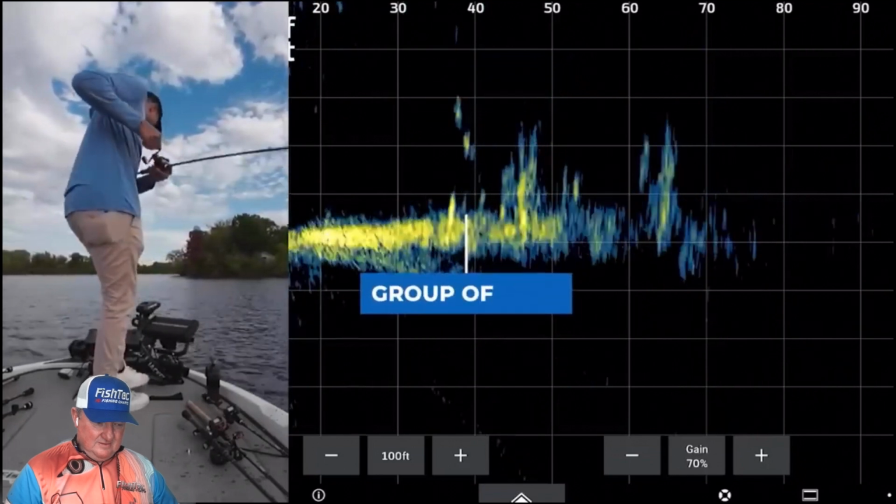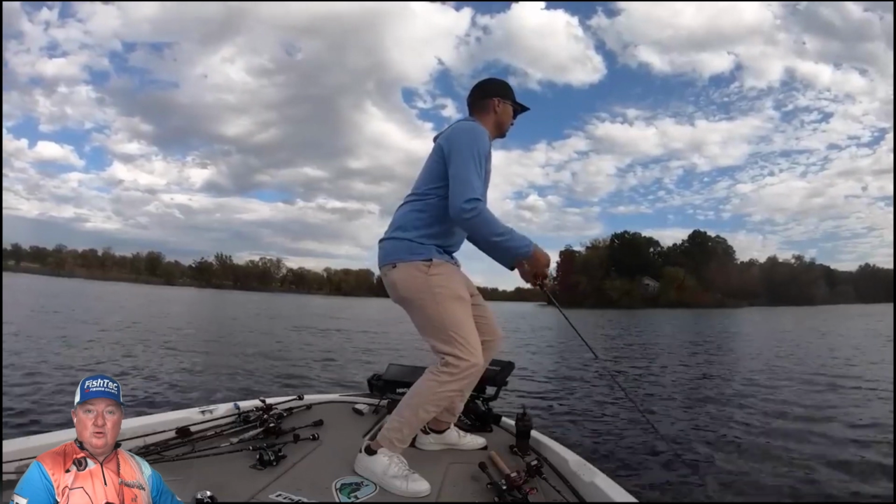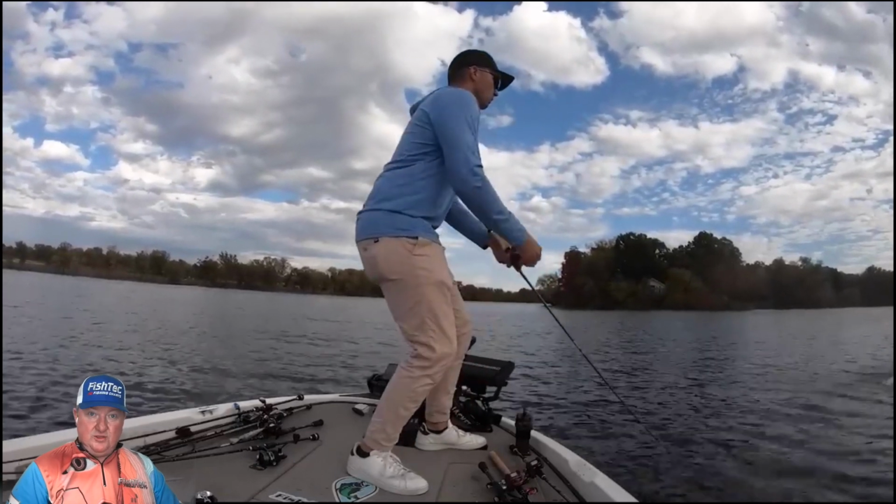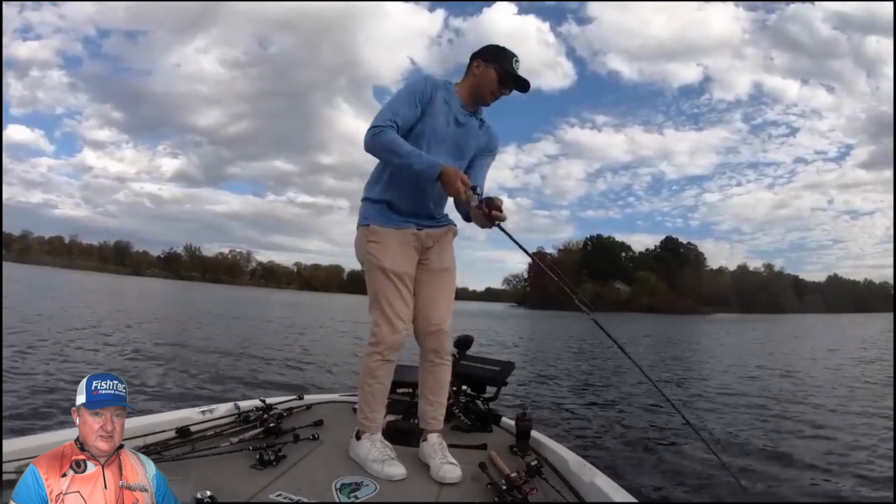Got him. Good one. Stay down, fish. Quite difficult to track with your live scope. Another brush pile here. It's definitely having to run a bunch of them to get these fish to bite. There's an art to it.